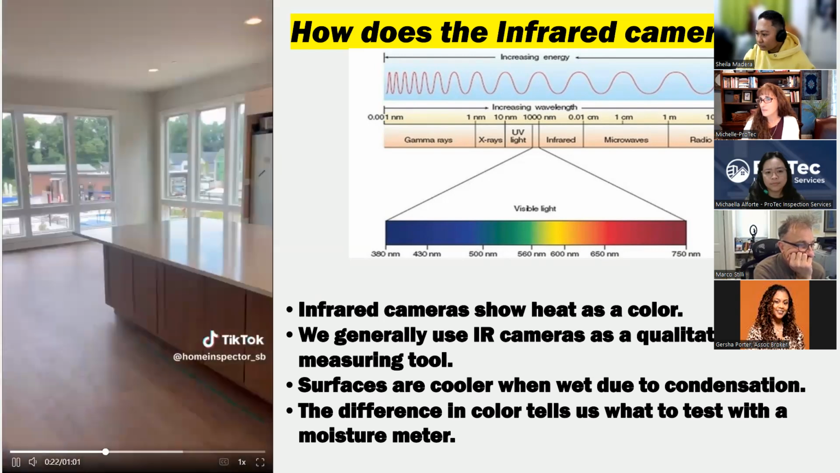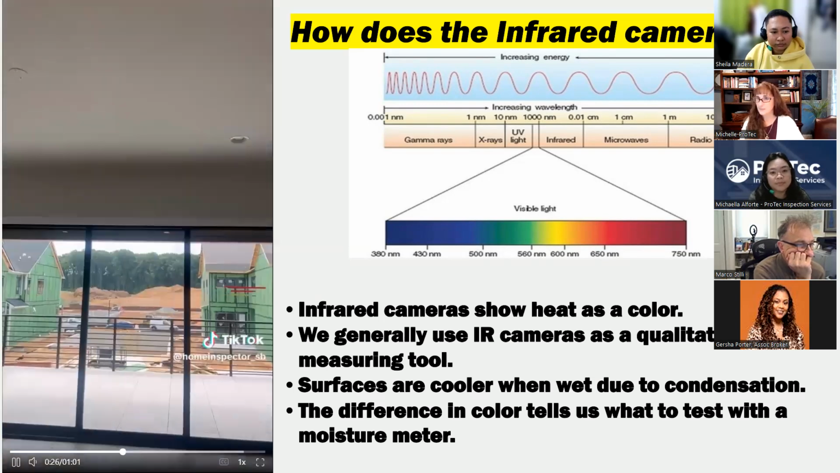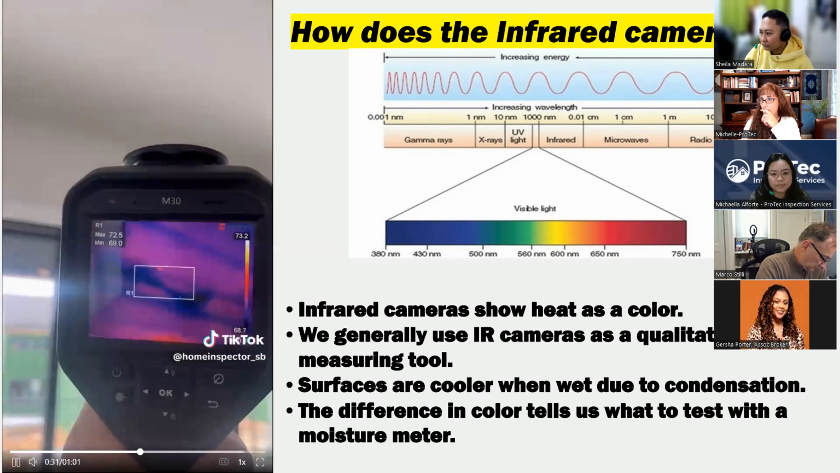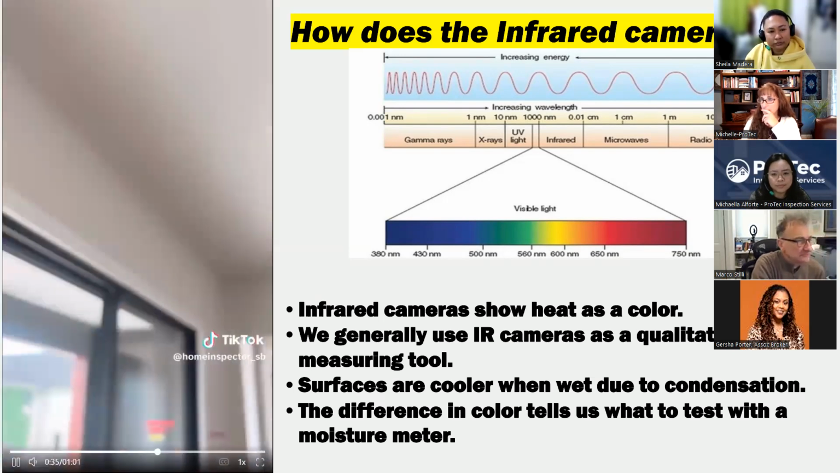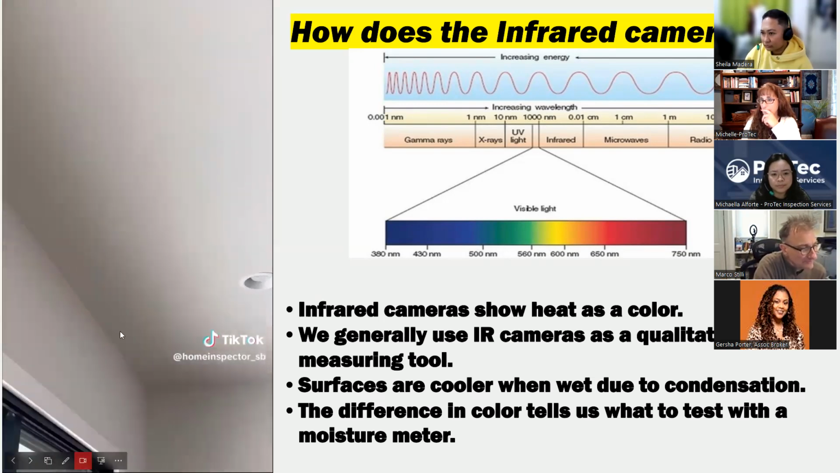So this is a brand new home, about $2 million from a high-end builder. And we just got done running all the water. And if we scan below this bathroom, we can see these cold spots, which if we look at it, the ceiling looks flawless. There's no way that you would notice that with a naked eye.